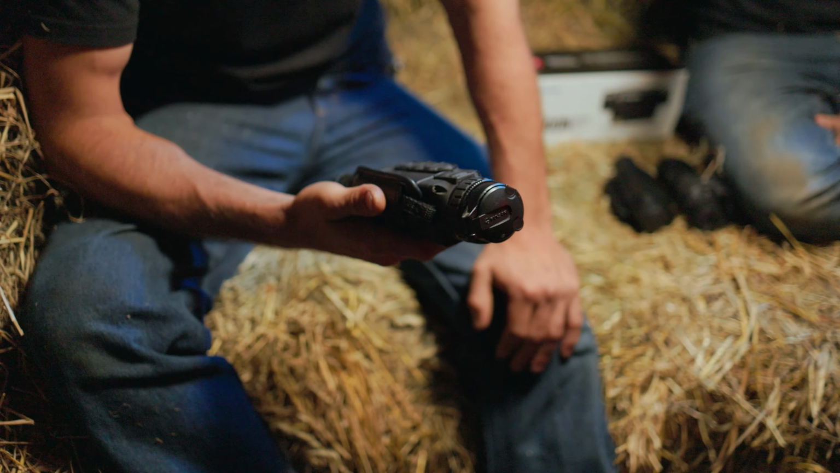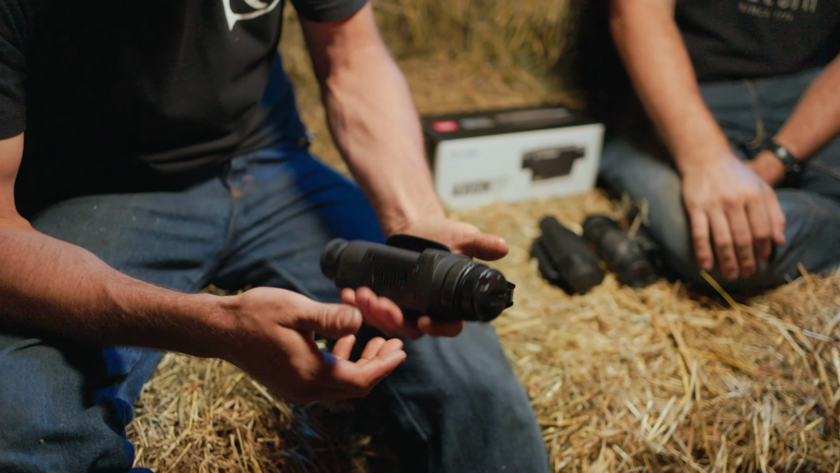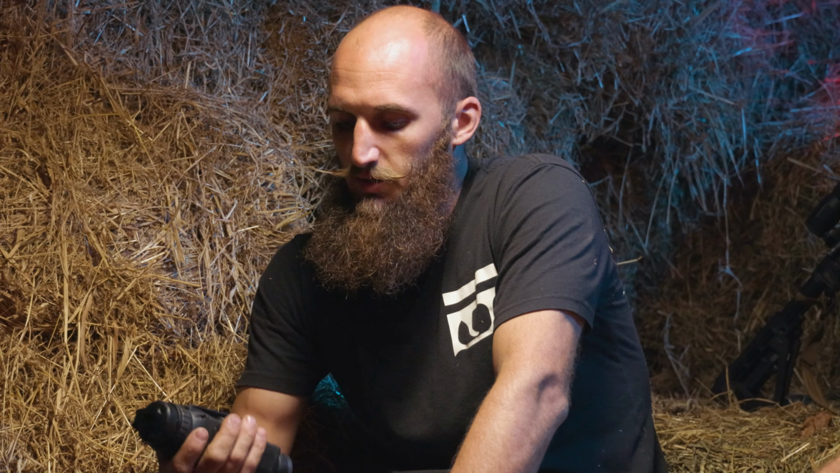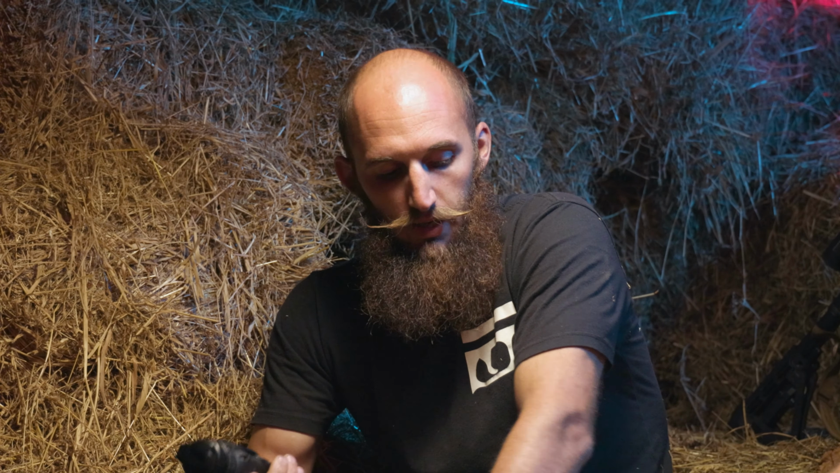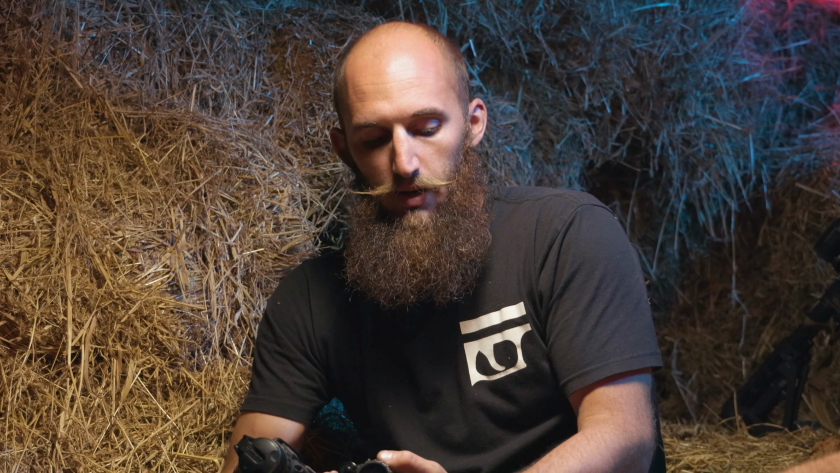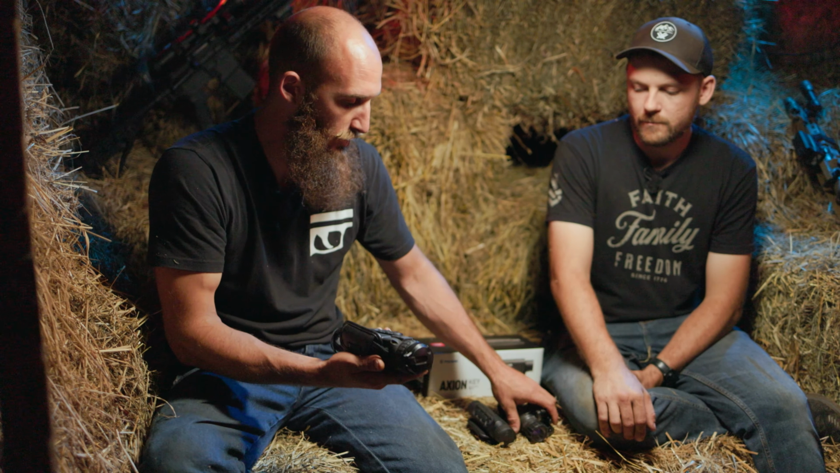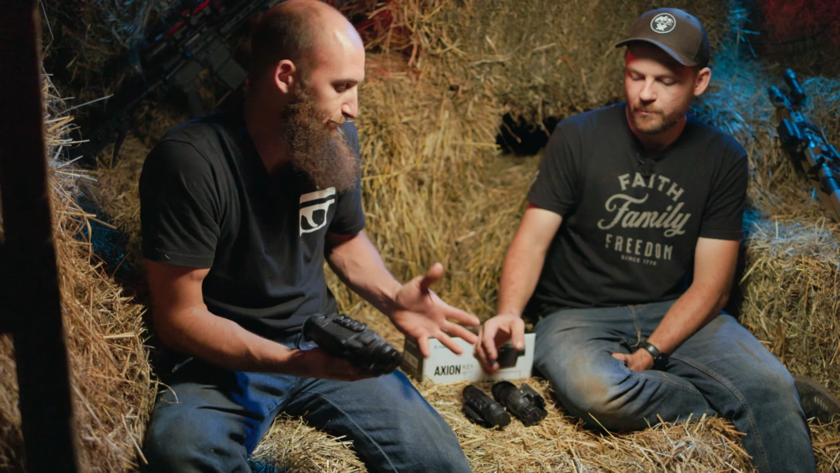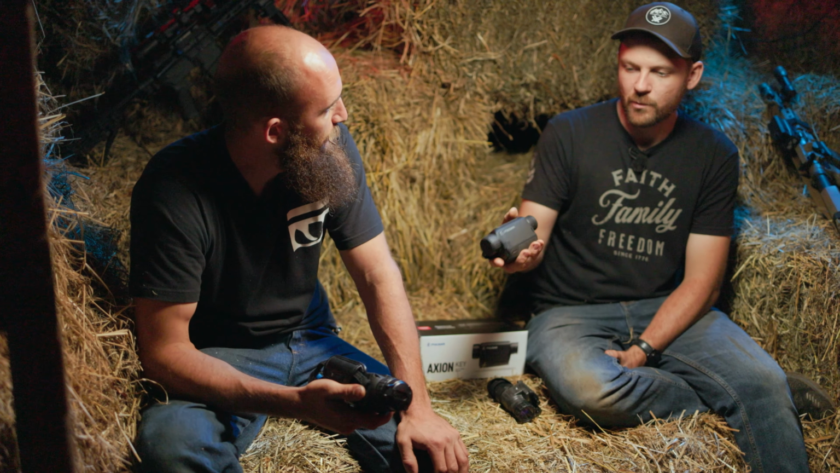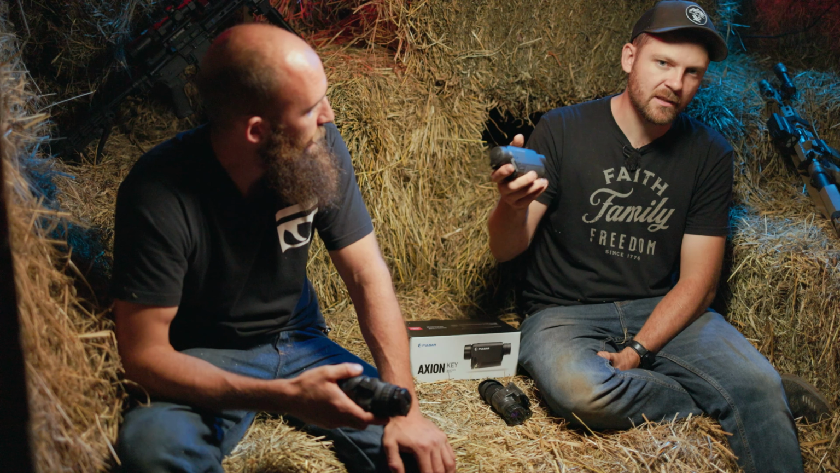How much do you think that weighs? Just approximately. People might look at that and think it might be a lead weight, or maybe they think it weighs nothing. Yeah, it's not light. It's not as light as the PVS-14, but it's also not noticeable to me right now how much heavier this is. Both of these, that negligible, as well as the smaller units like this, you could just stick them in your pocket.